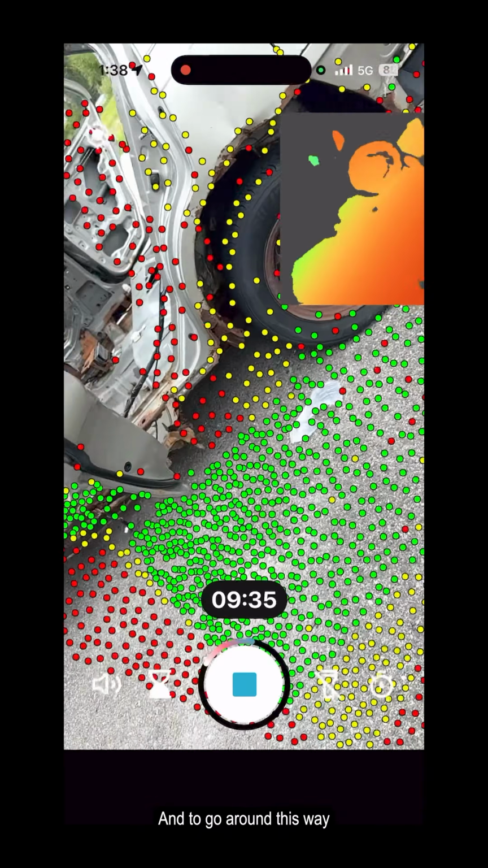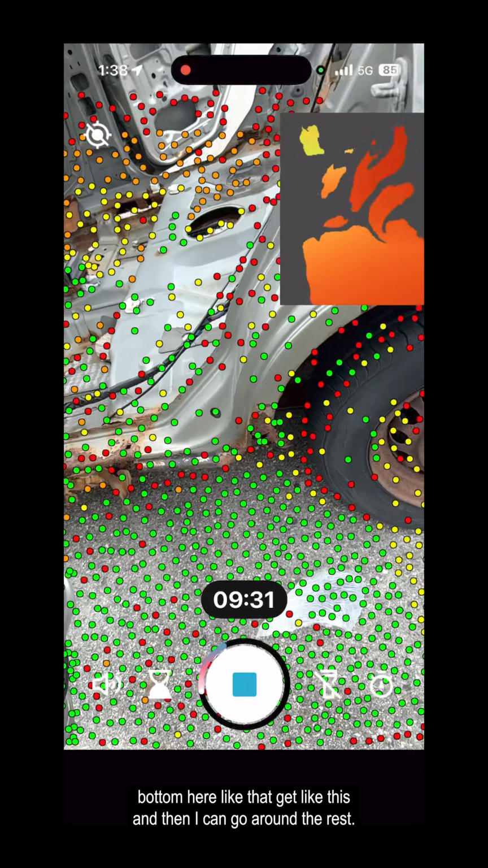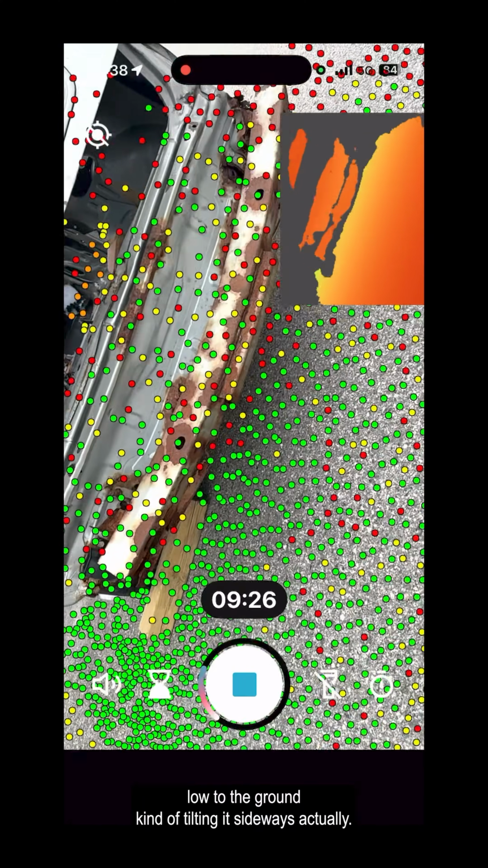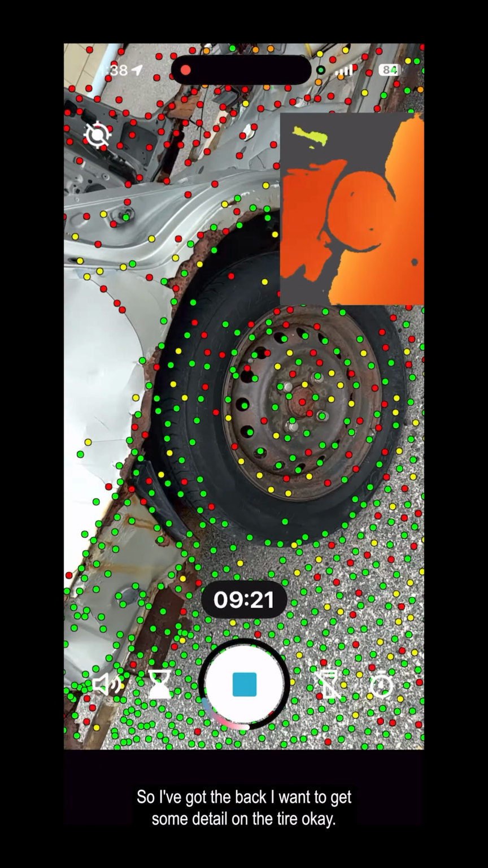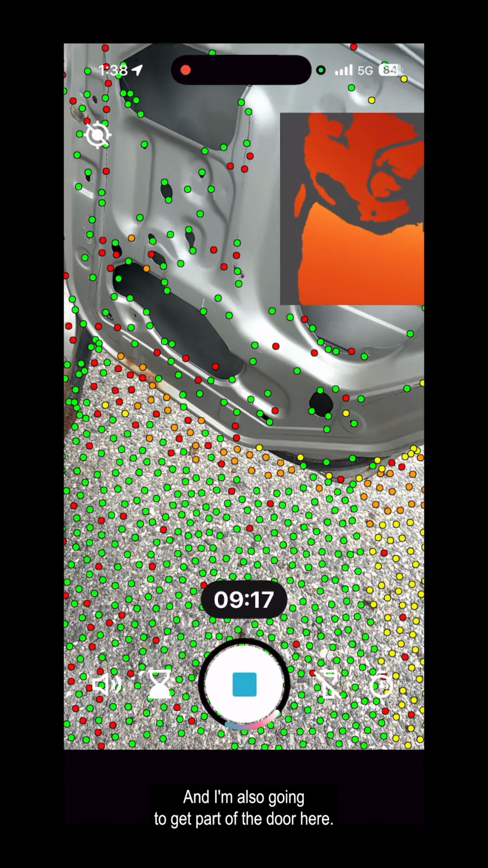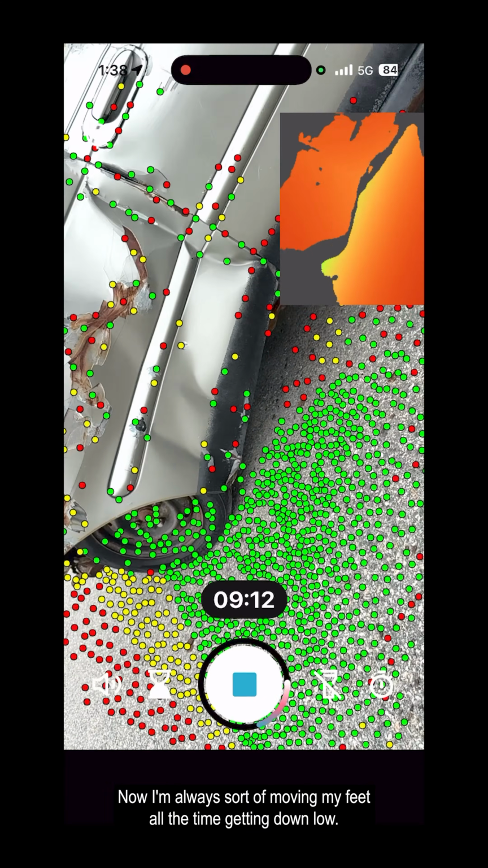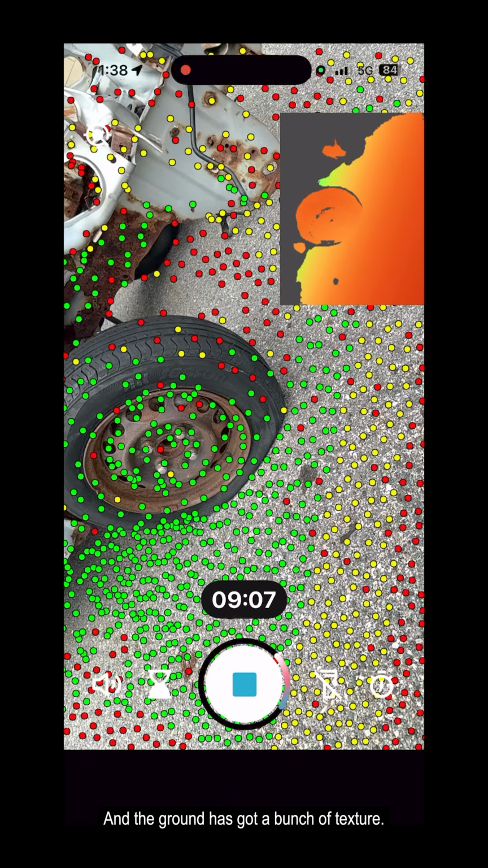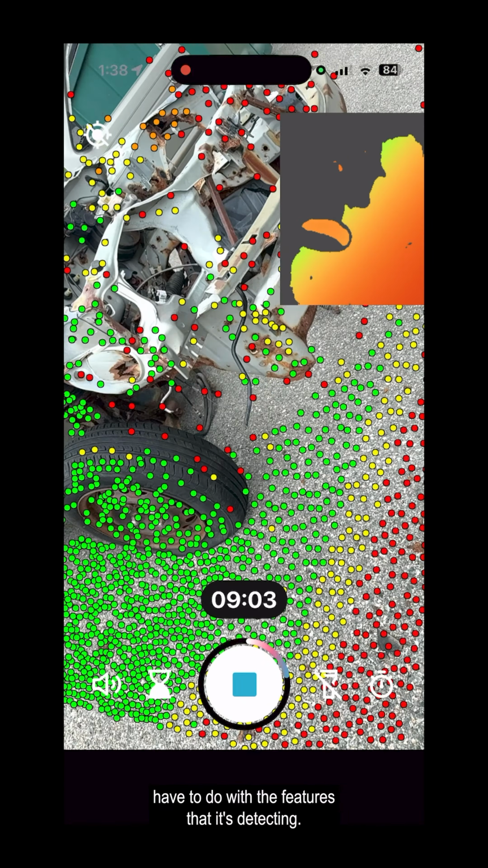I'm going to go around this way, get the inside bottom here like that, and then I can go around the rest. So I'm going to keep the phone low to the ground, but tilting it sideways actually. So got the back, want to get some detail on the tire. Okay, back in here, and I'm also going to get part of the door here. All right, I'm always moving my feet all the time, getting down low. You see I got a bunch of the ground as well, and the ground has a bunch of textures. All those little dots you're seeing have to do with features that it's detecting.